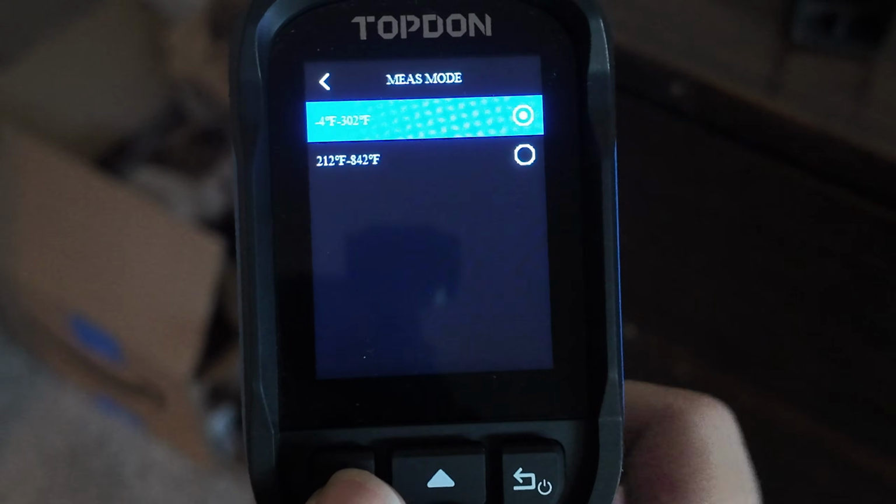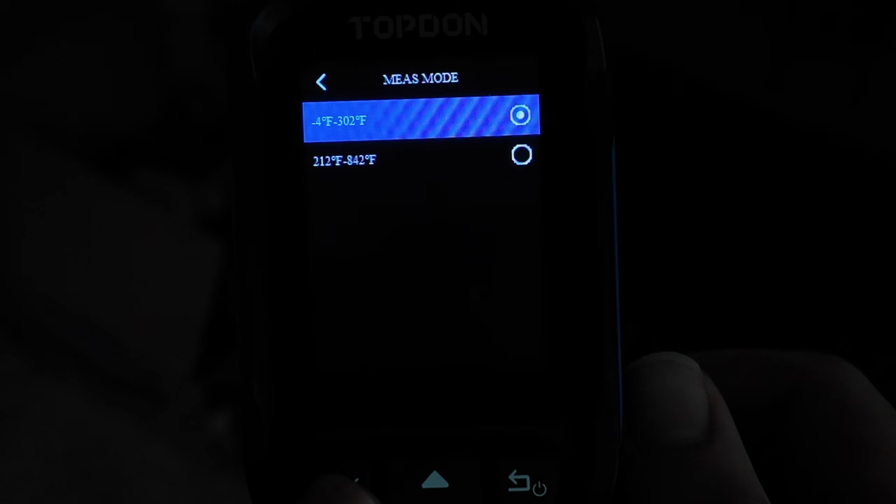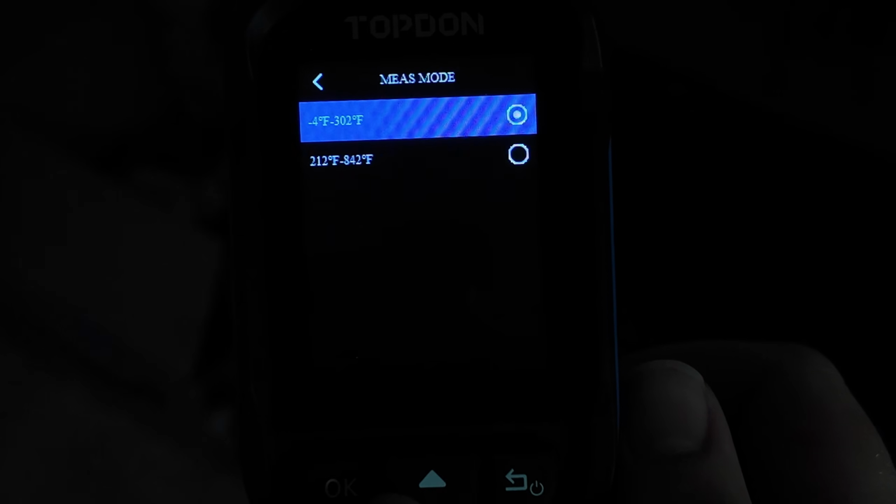Next is the measurement mode. So there's two modes here. This doesn't do a full range of temperature. We have -4 degrees Fahrenheit to 302 degrees Fahrenheit. And then we have 202 degrees Fahrenheit to 842 degrees Fahrenheit.